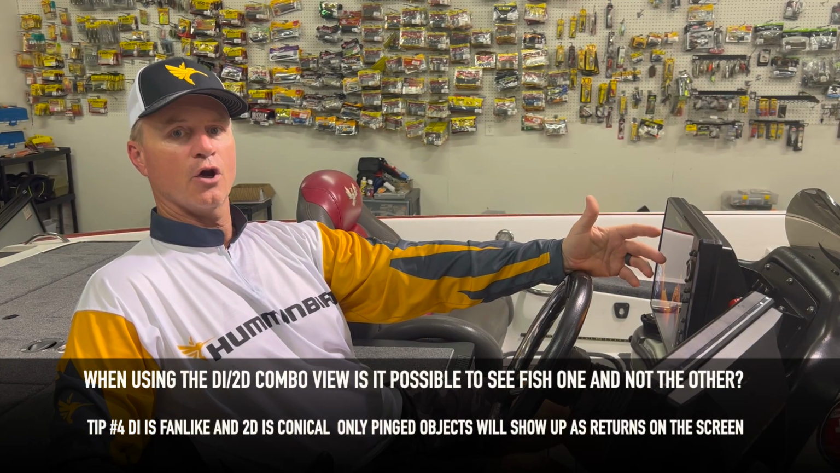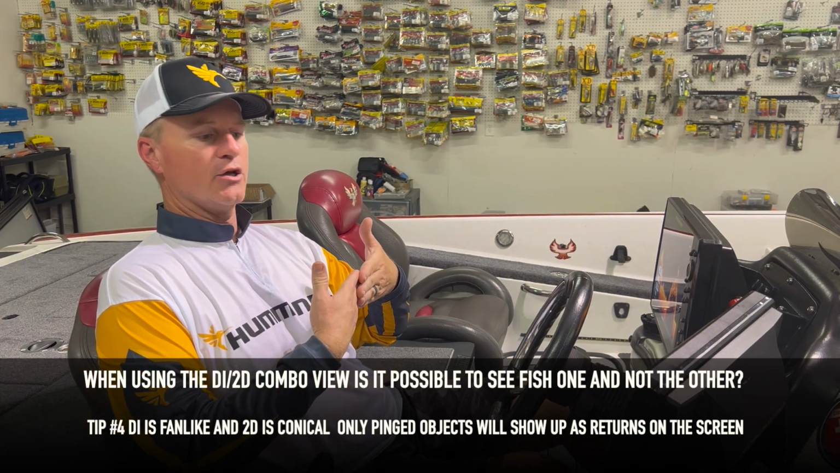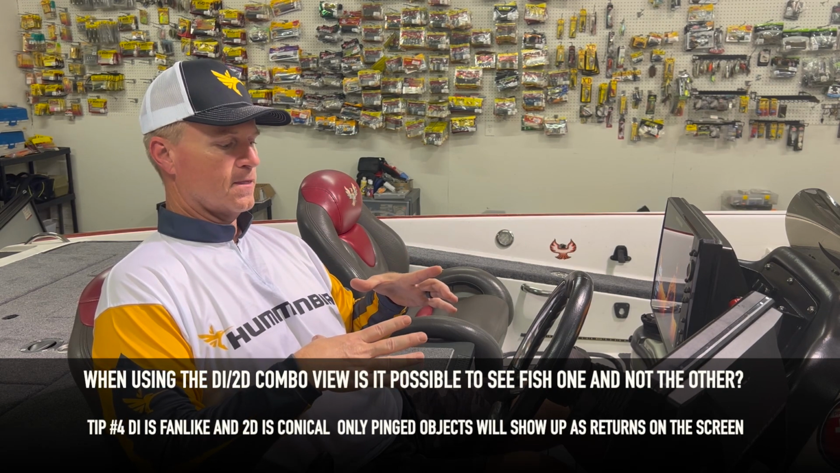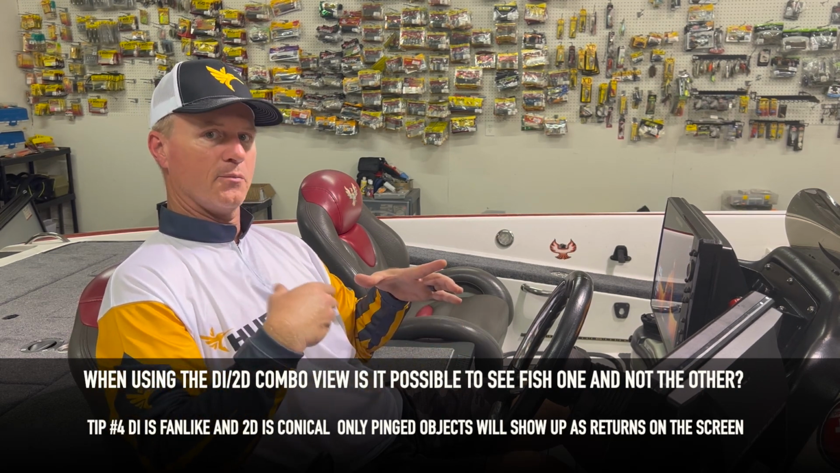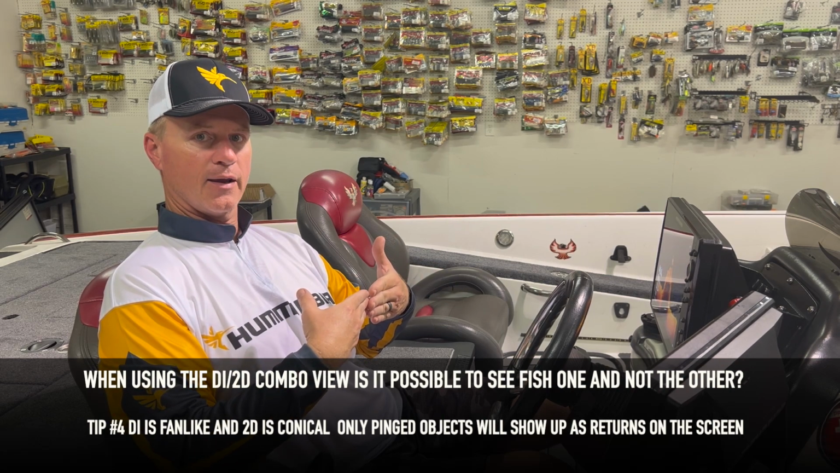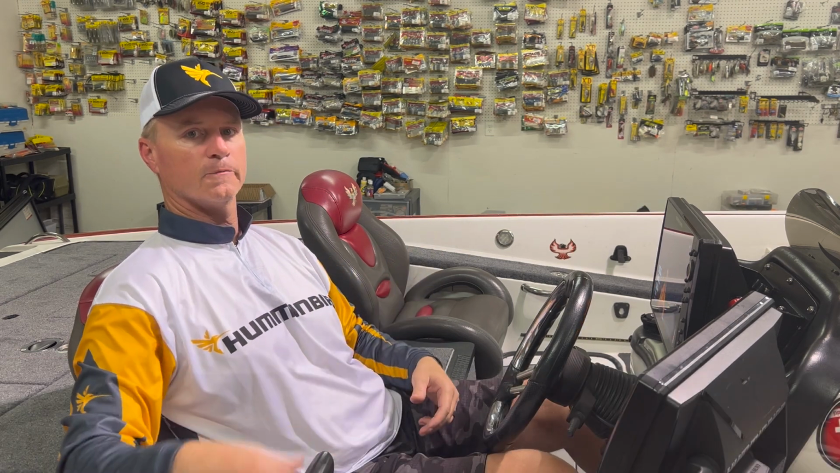Yes, very possible. You've got 2 different cone configurations there. You've got one that's a conical, which is 2D beam, and one is fan-like. So with the 2D conical beam, the traditional beam, depending on depth, you might see a fish out kind of in front of the boat or kind of behind the boat, whereas the thin fan-like beam would not have pinged the fish yet, so it's very possible to see a fish in one or the other.